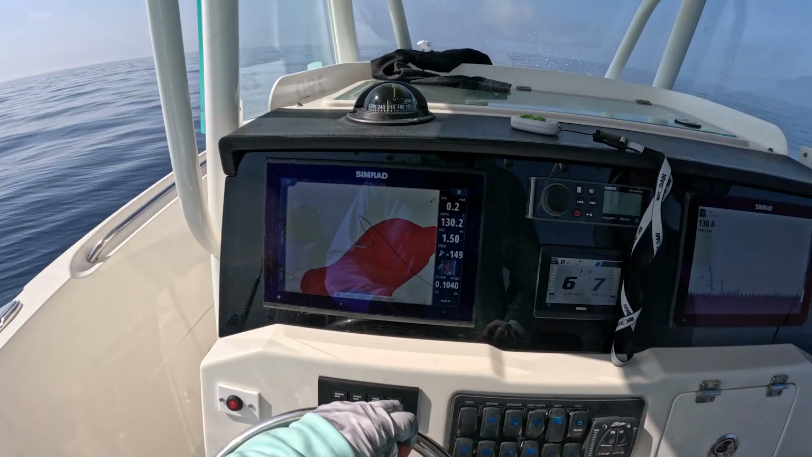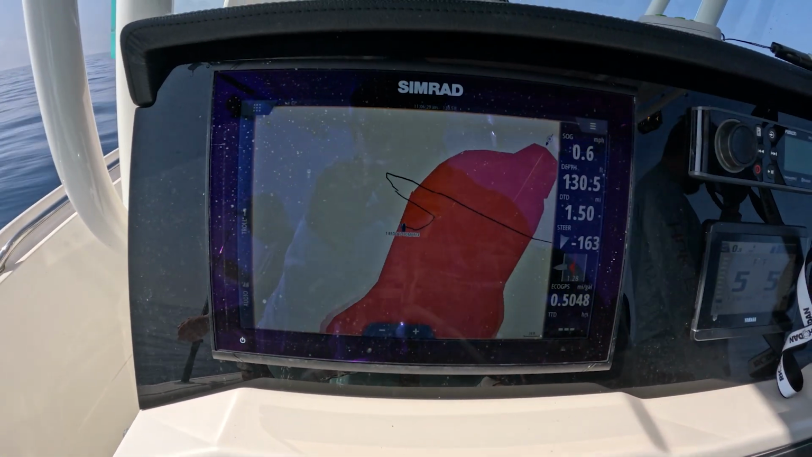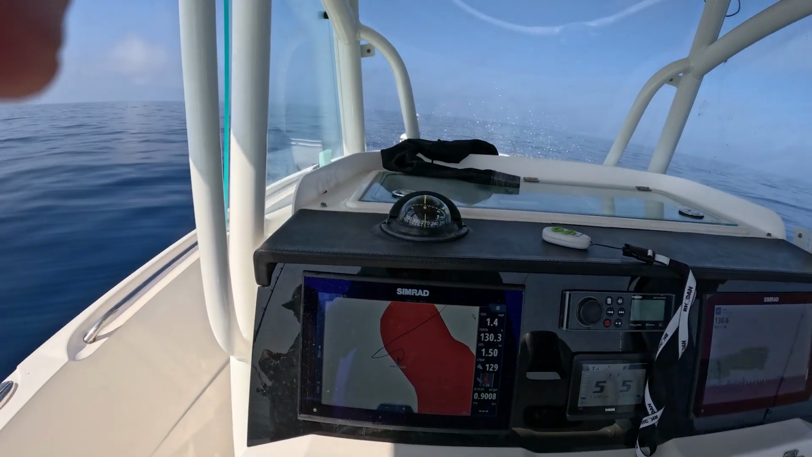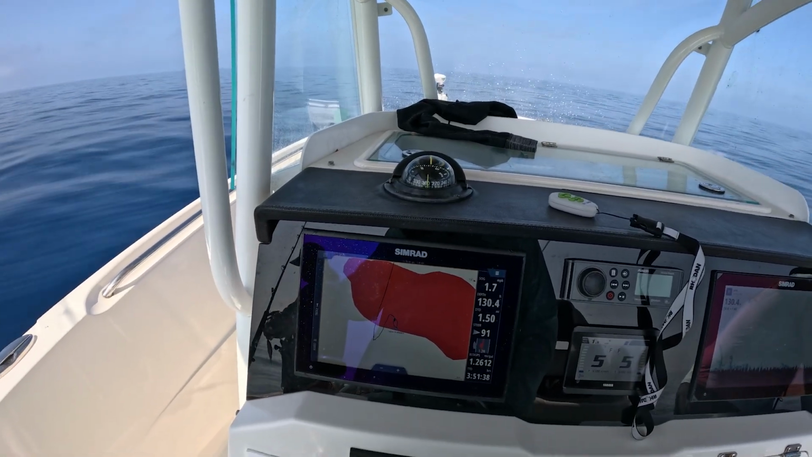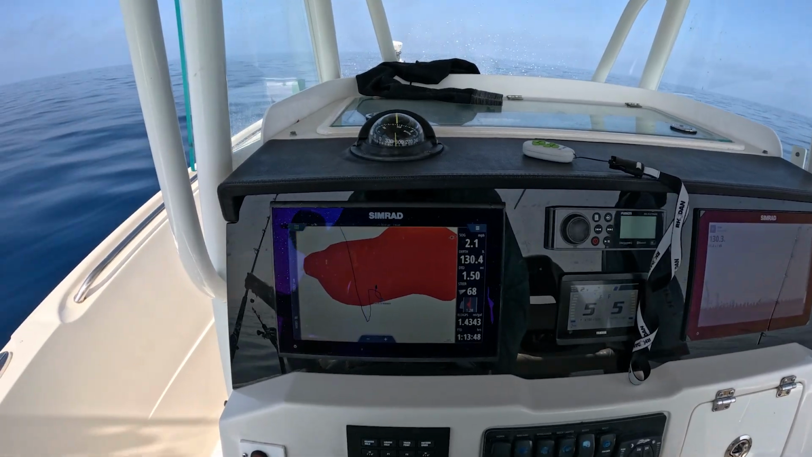So we just caught a keeper on this little edge of the piece of hard bottom. Now we're gonna move more towards the middle, see if there's any more keepers. Move like 50, 100 feet away. And then we're gonna drop down.